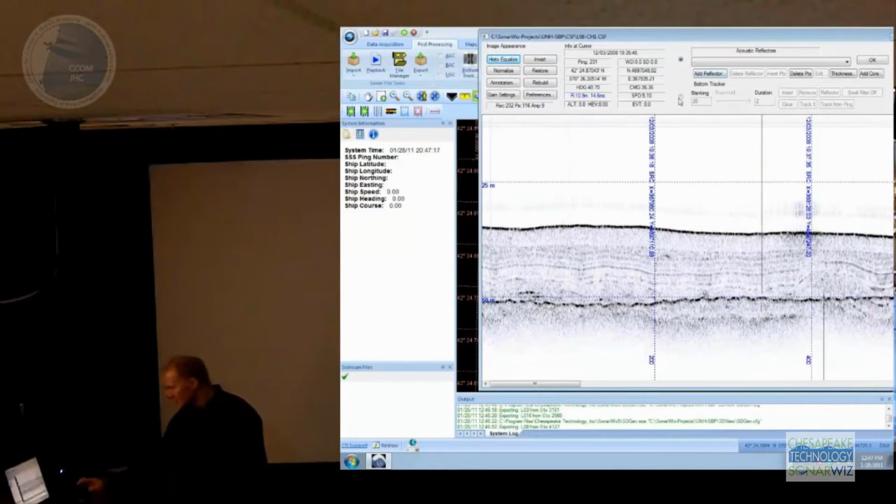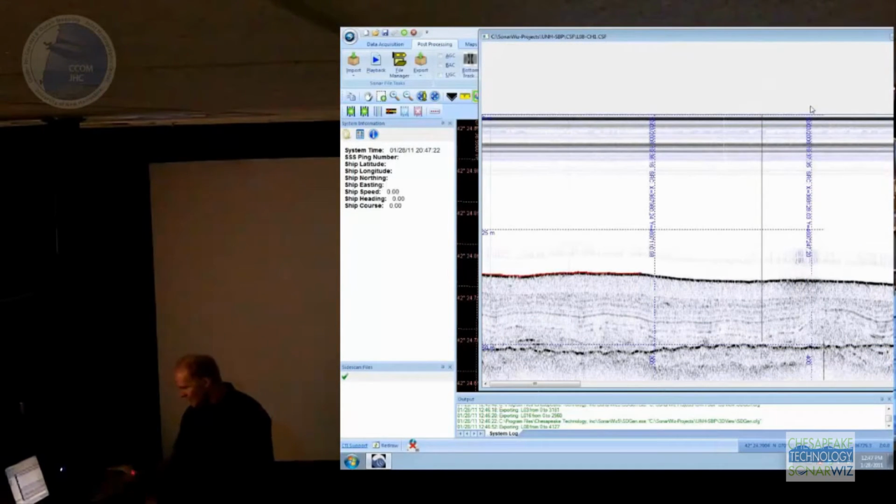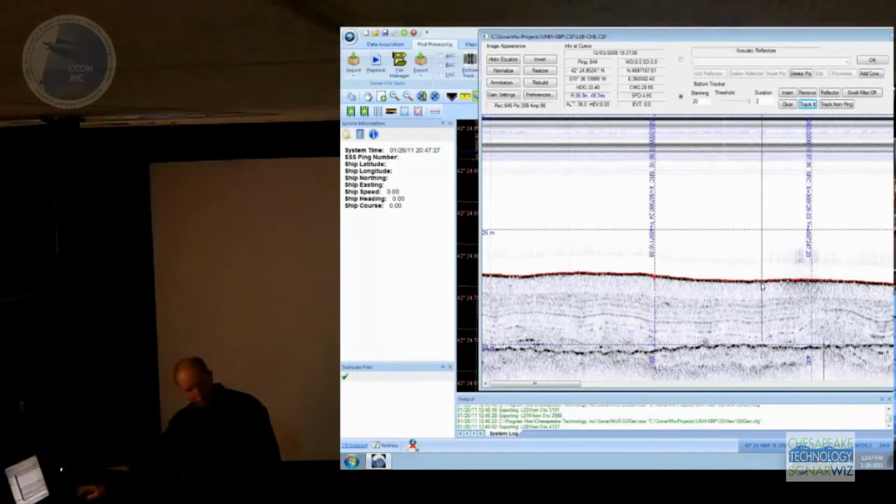And I can do stuff like bottom tracking. If I wanted to track the seafloor here, we've got an integrated bottom tracker that you can see. This little red line there will track the seafloor for you.